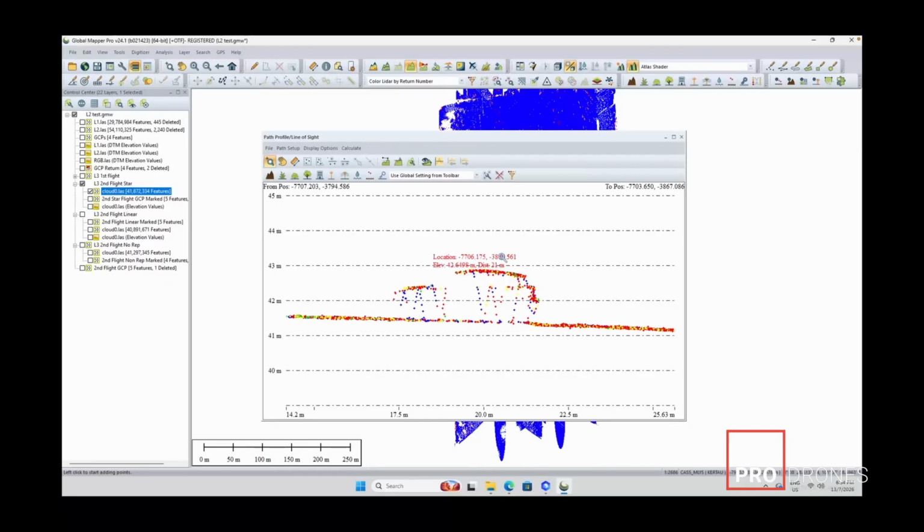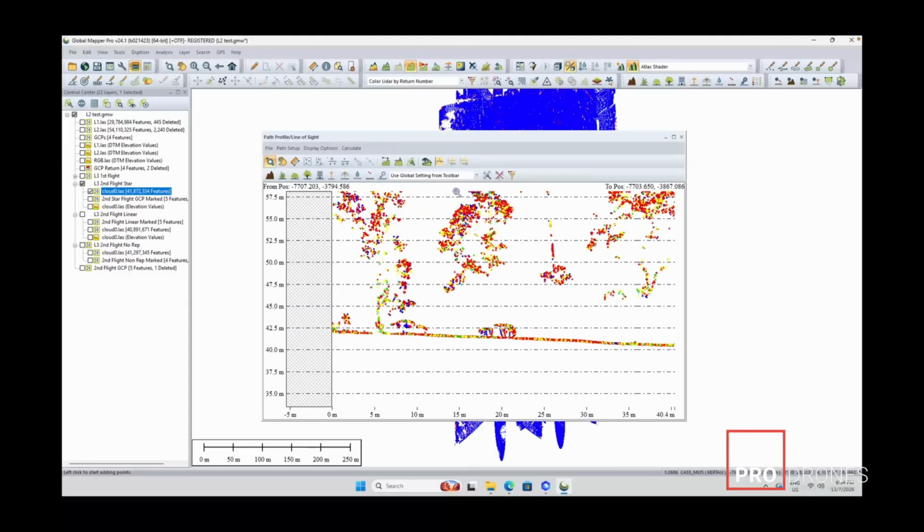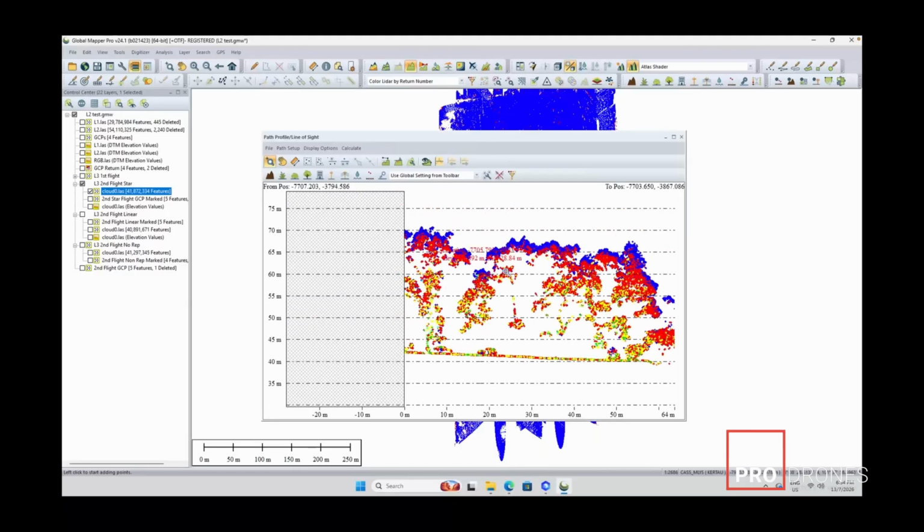So basically, when you have a LiDAR, first you see most of the blue and red is at the top, which means it has hit the canopy first, right? The top of the canopy, and then you get your yellows, your greens, and the oranges, and those are the further returns.